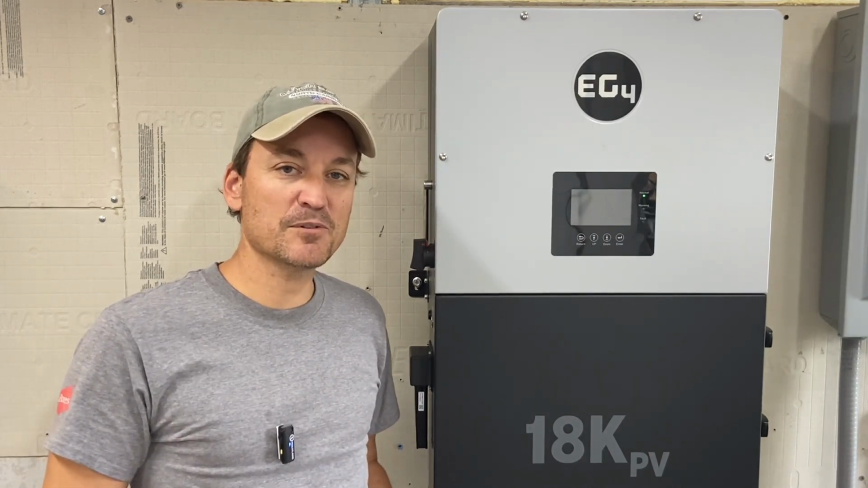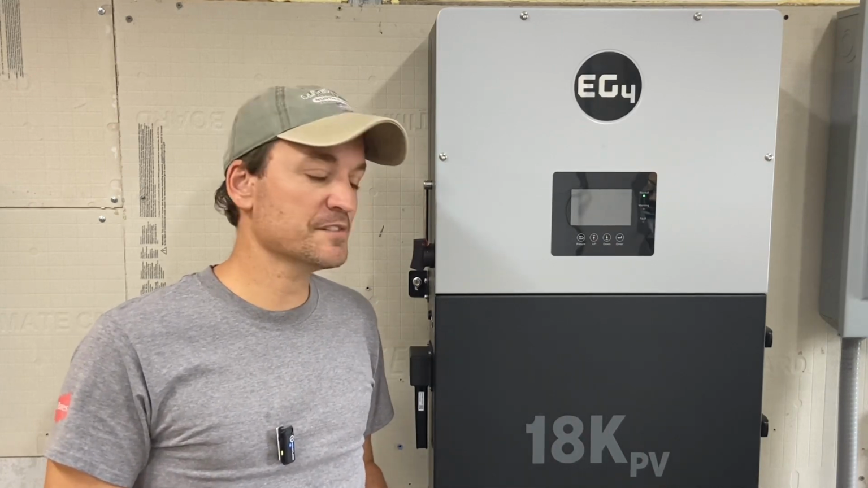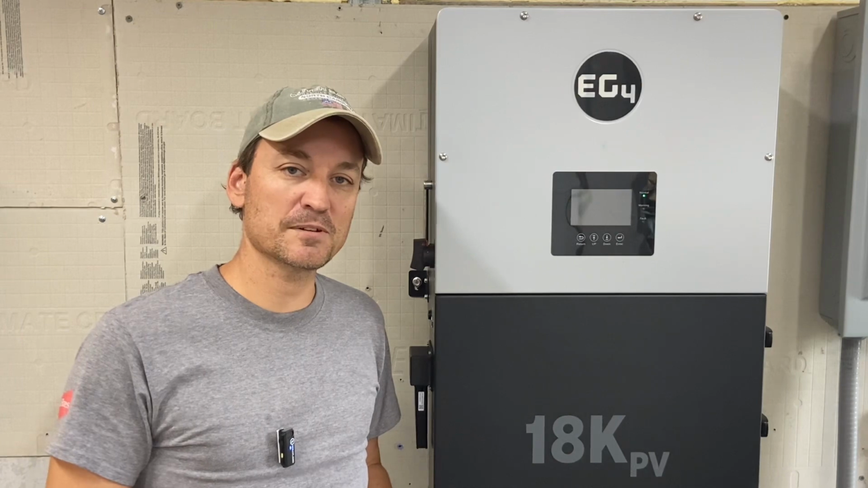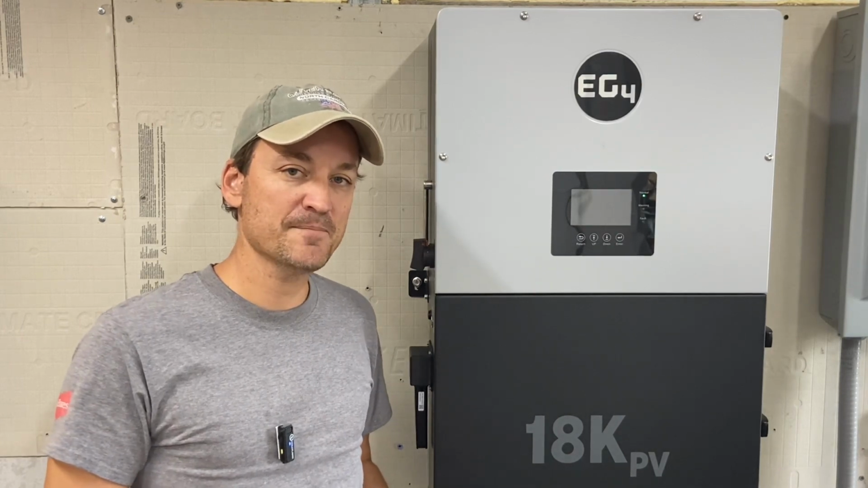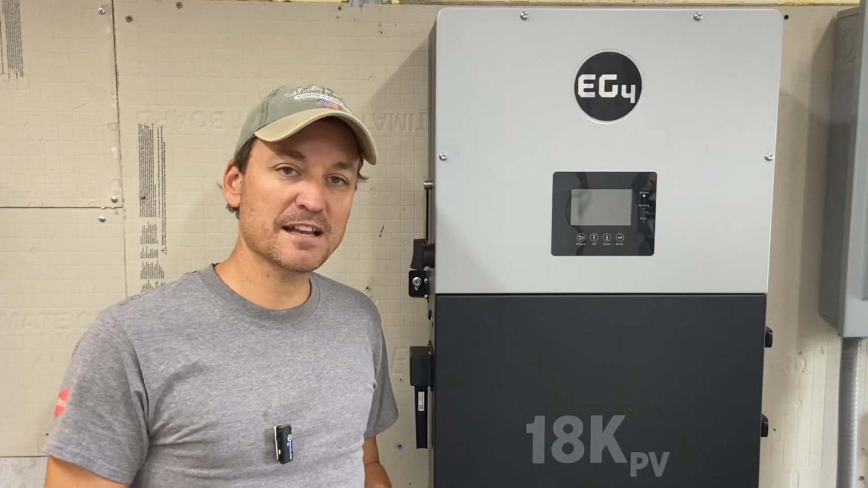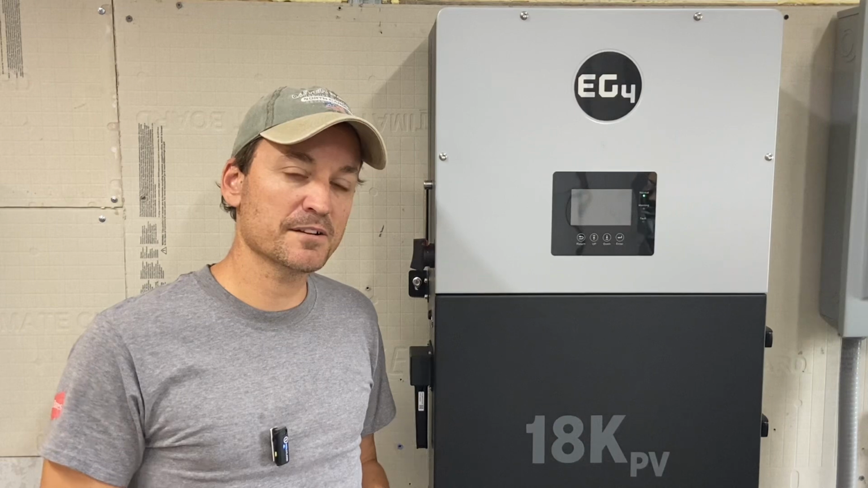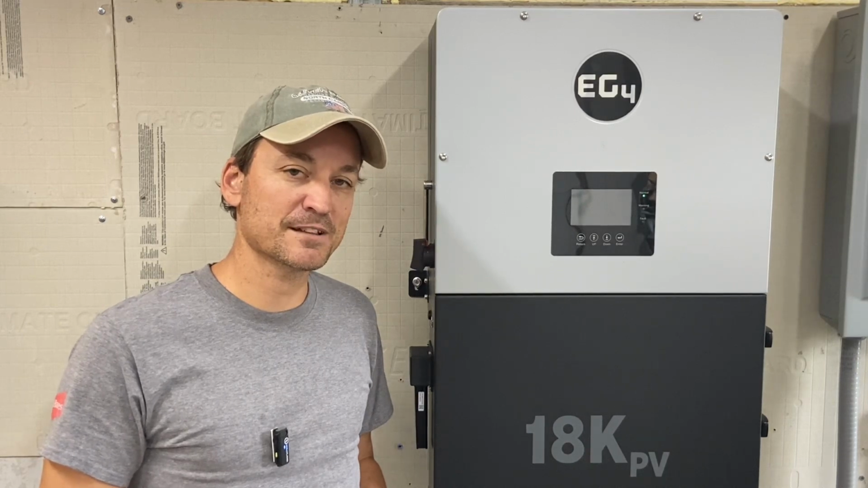But like I mentioned before, I think this is a good idea. Some type of thermal imaging for your system if you've got anything to do with solar. It's not something you're going to have to do every day, but if you're stress testing it at first or after you get everything installed, give it a little bit of a stress test and check for heat everywhere. You can find loose connections and stuff like that.